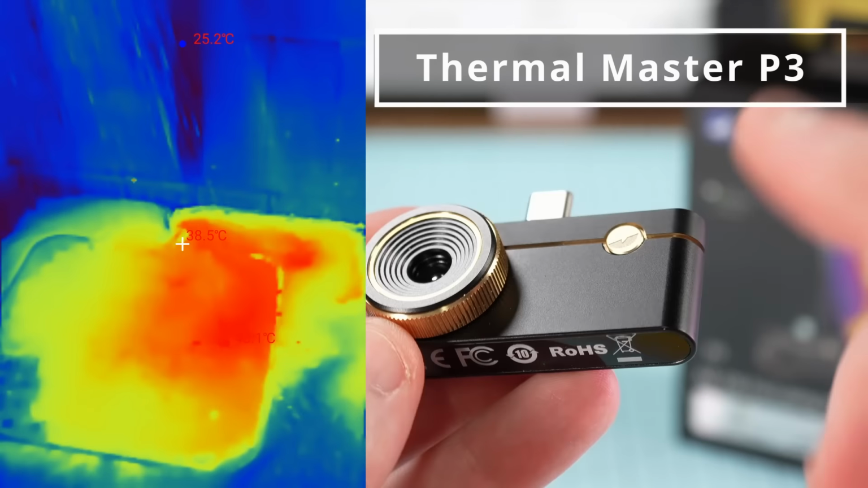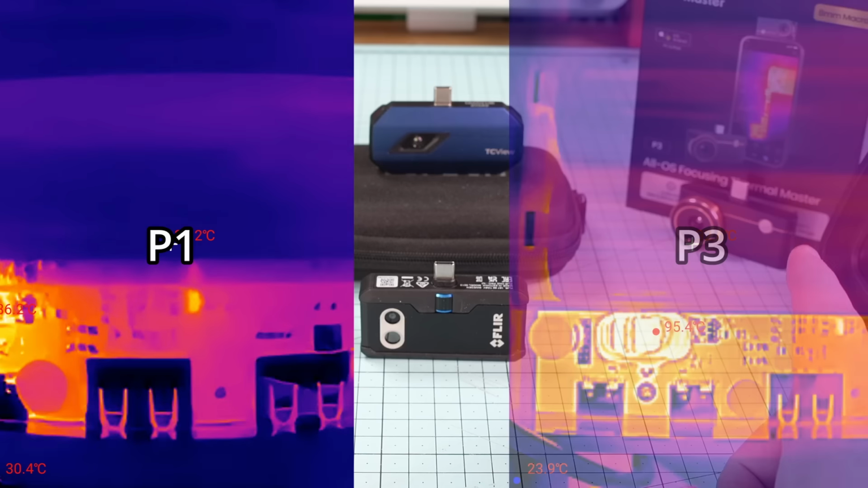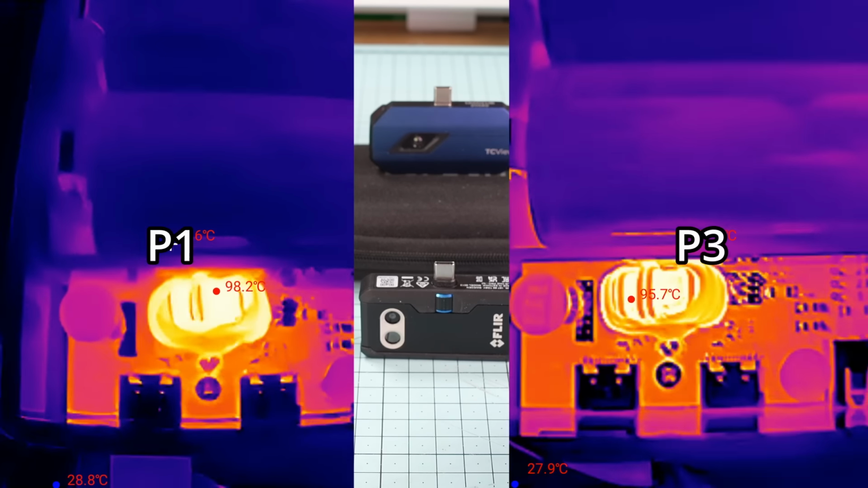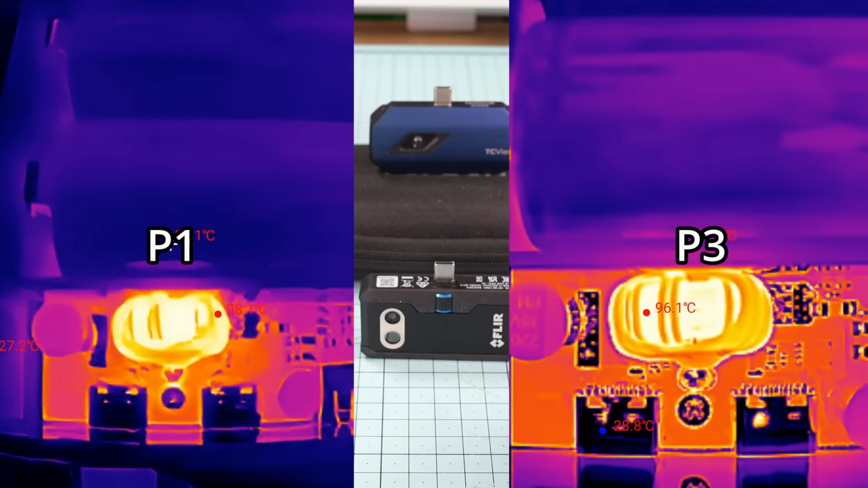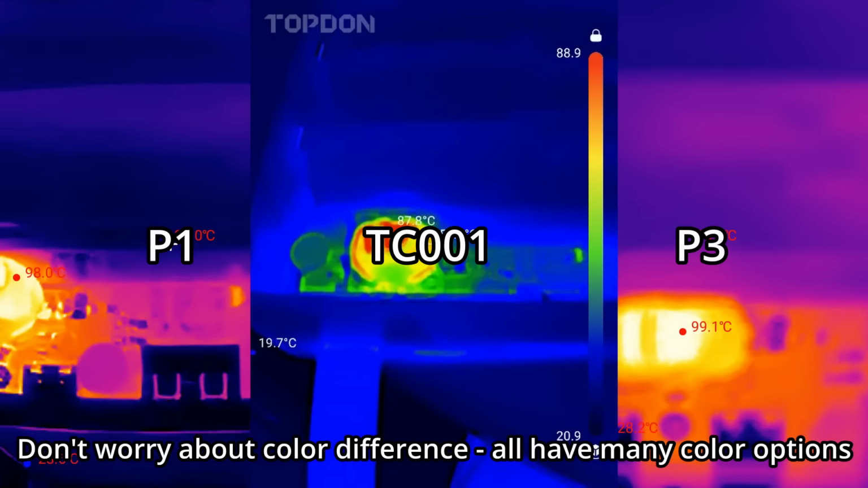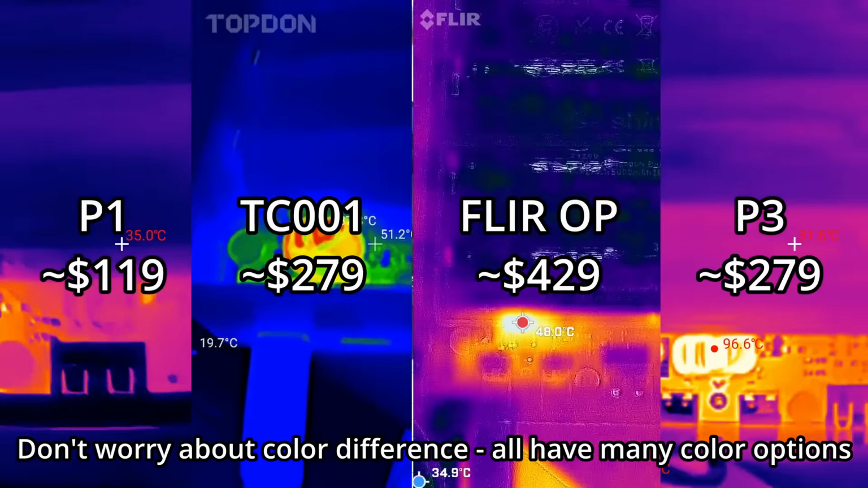First up is the PCB inspection. The P1 looks great for the price. You can get quite close, as I said before, and it still holds a really nice picture. Adding in the P3 to the screen with its manual focus, just stunning pro-grade footage, really nice. Now the Topdon, not too bad, obviously a lot softer than the others. I think its lens is more tailored to medium range, as we'll see coming up. And the FLIR, not too bad once I got used to it and how to use it. But yeah, certainly not great for the price.